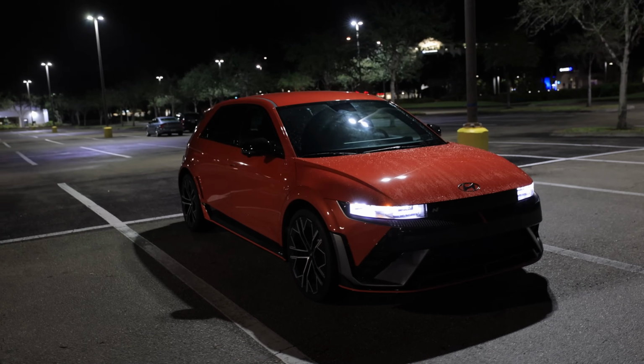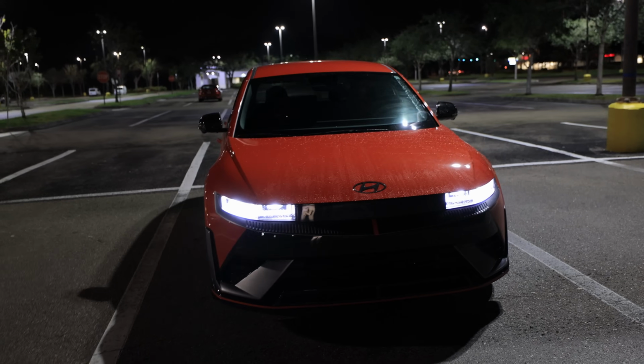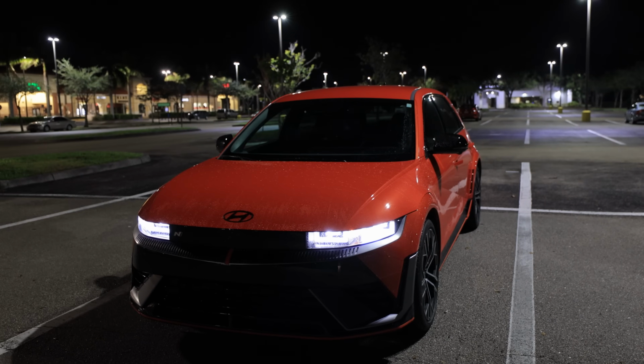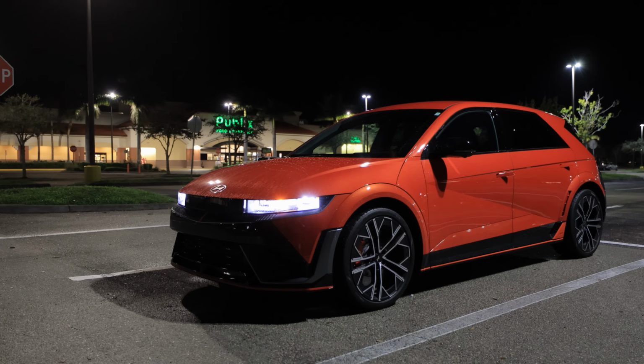All right, so this orange color, I don't know, let me know. Between this color and the blue color, let me know which one you would be getting. I think the blue is kind of like that Hyundai Performance blue. That's kind of a matte color, but man, this orange really stands out. This kind of reminds me of like the Halloween edition. The black and the orange looks great.